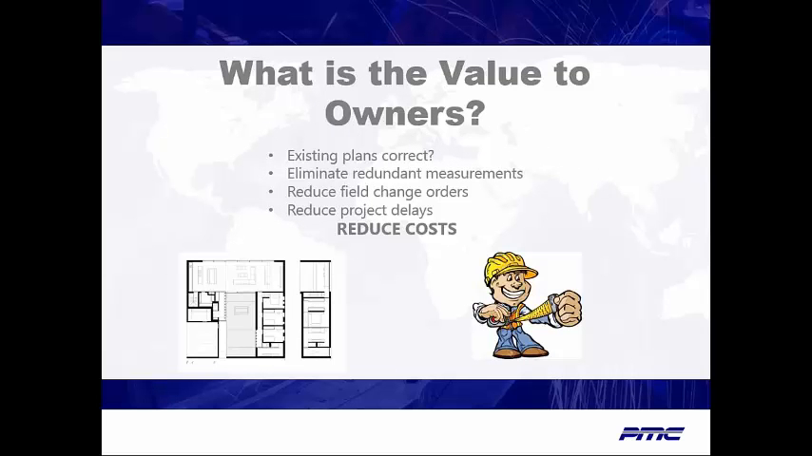Many of our architectural clients are tasked with convincing the project owner that laser scanning is the right thing to do. Adding up the cost of multiple measurements being taken by many entities, field change orders, and project delays will more than account for the cost of the laser scanning.